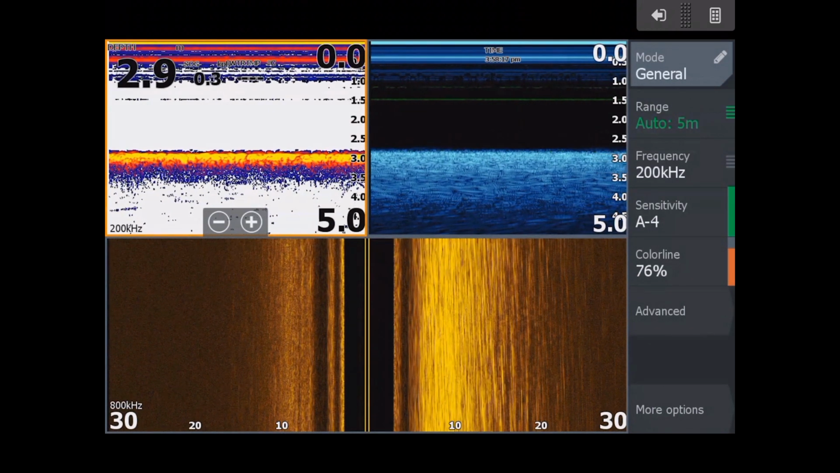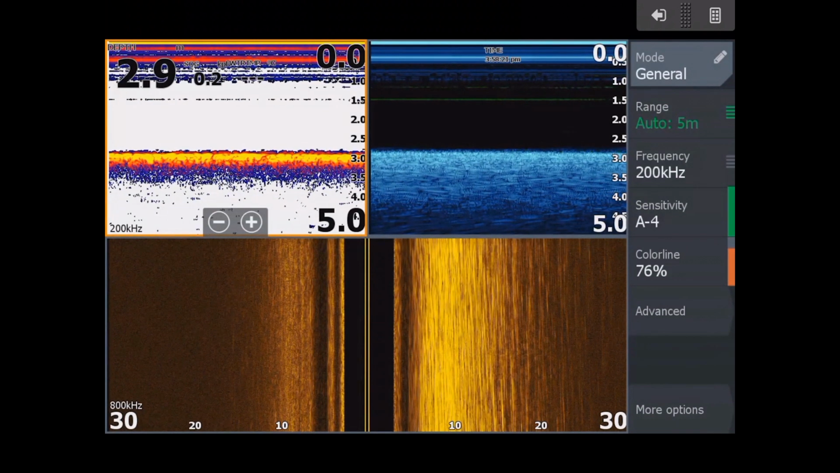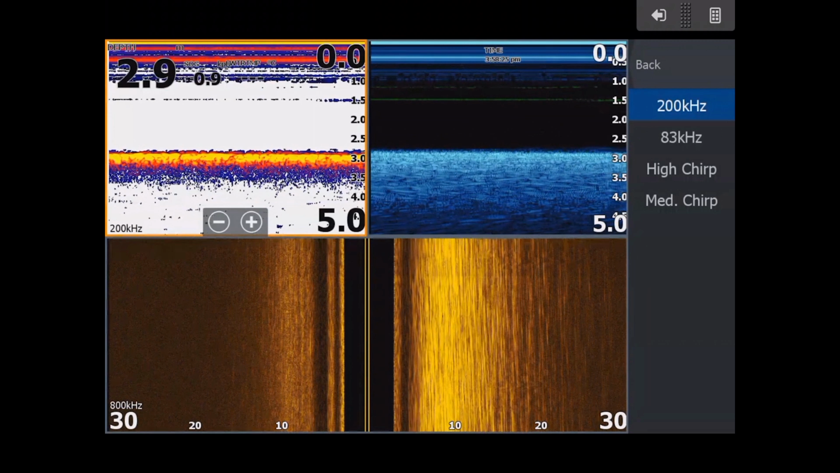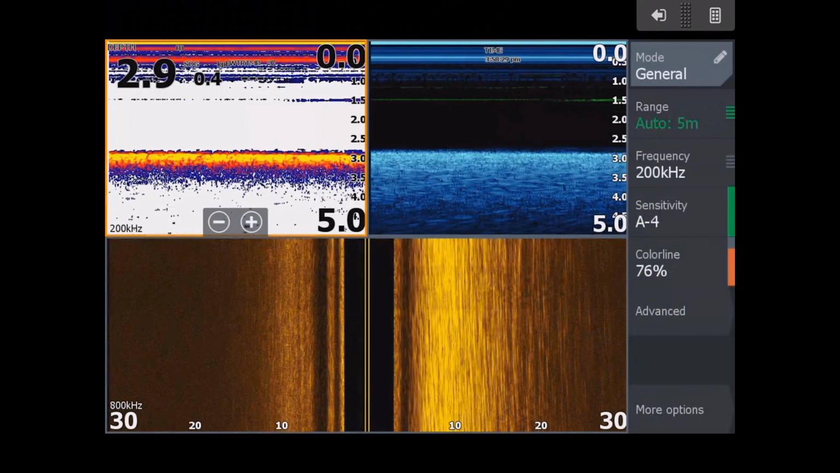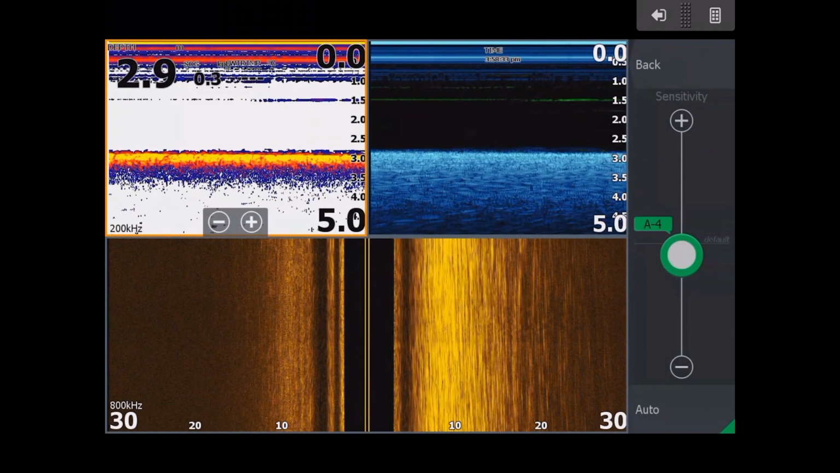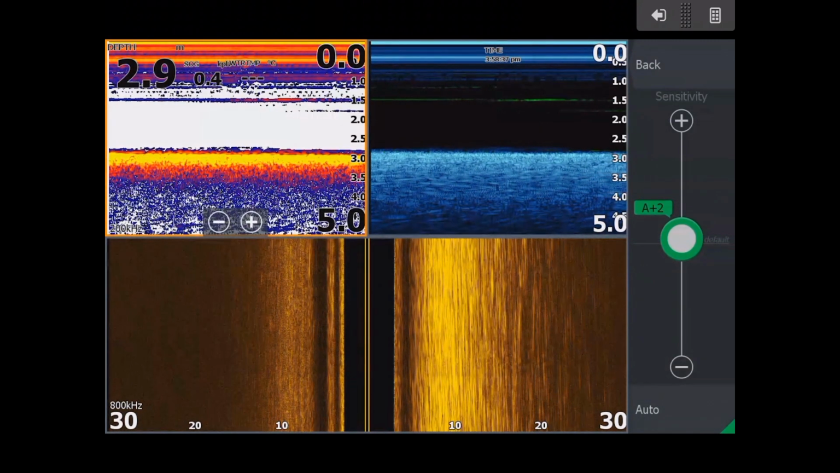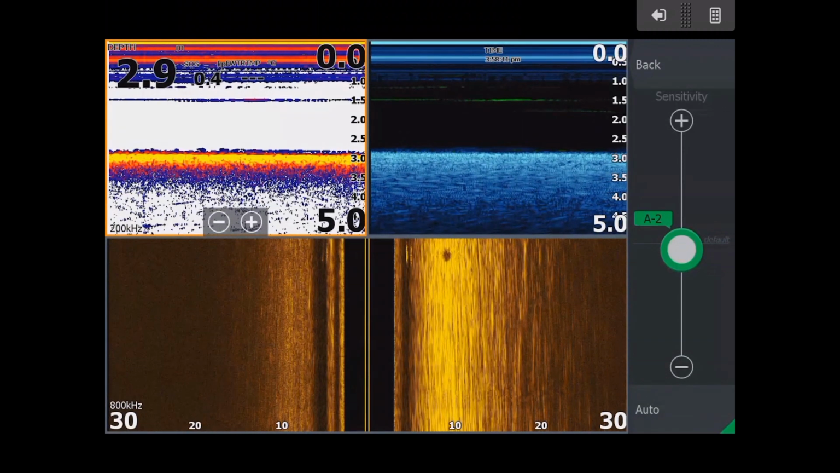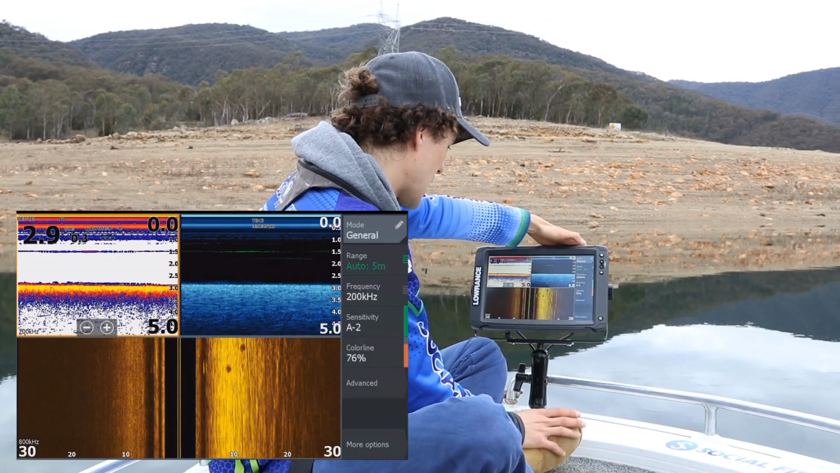So we're talking sonar here, top left. It will adjust up and down as we get deeper, so you definitely want it on auto. Frequency, leave it on 200. We don't want to use chirp in the fresh water, it's not needed. Sensitivity, you usually want it around the default, so anywhere from up or minus a couple. I had that just minus a couple to take a little bit of detail away, like so. And that's all we really need in there.